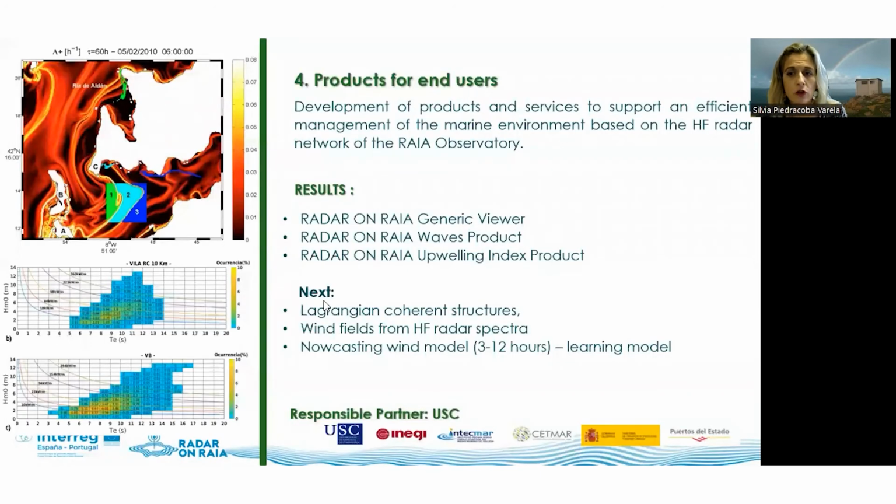I'm now going to talk about some specific products that we are developing in the project: a generic viewer, a waves product, and an upwelling index product. They are also under construction, but will be available in the next months.